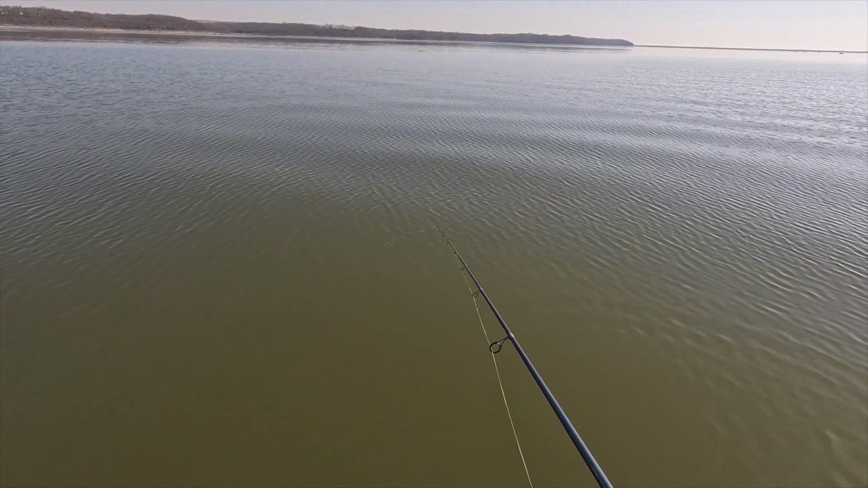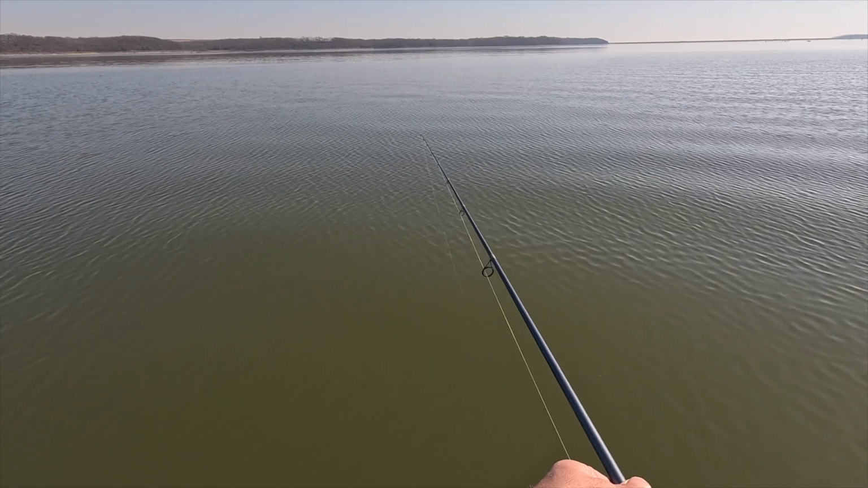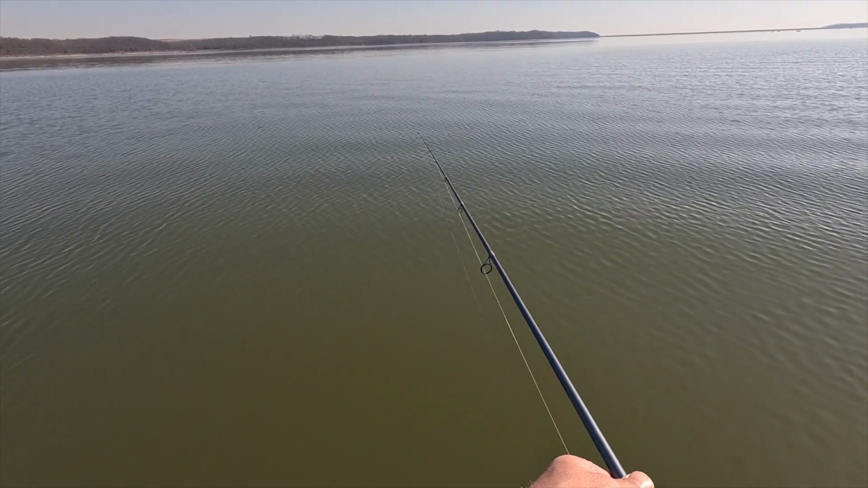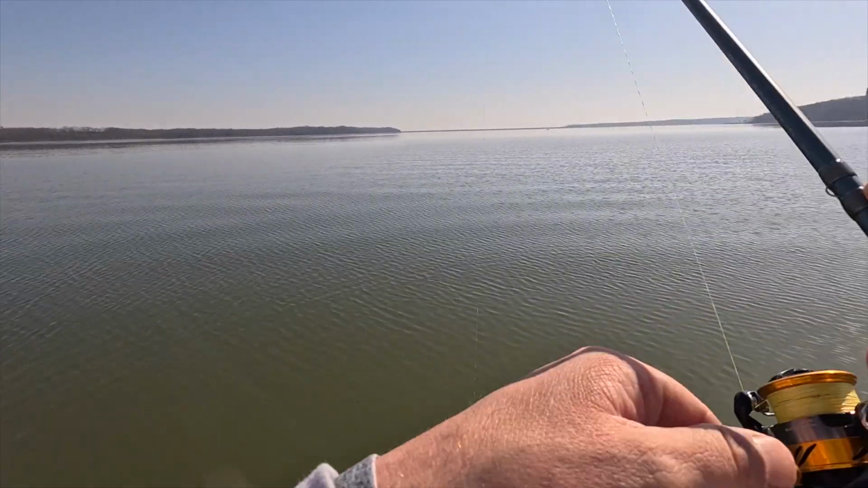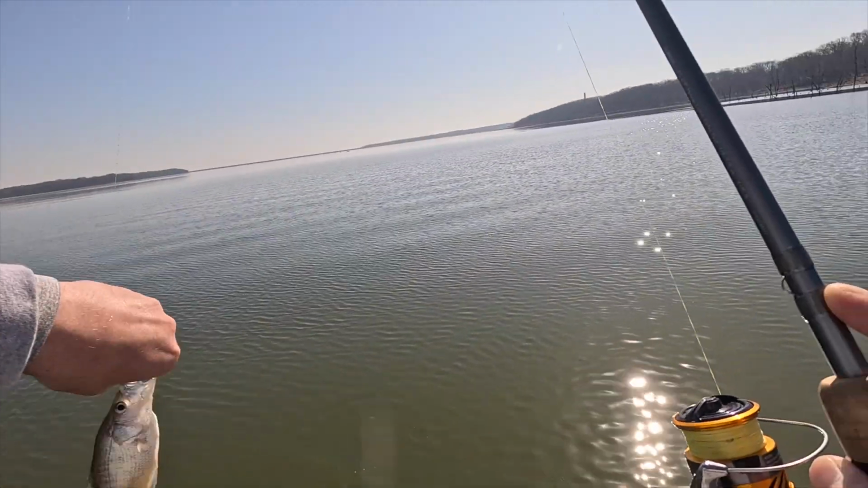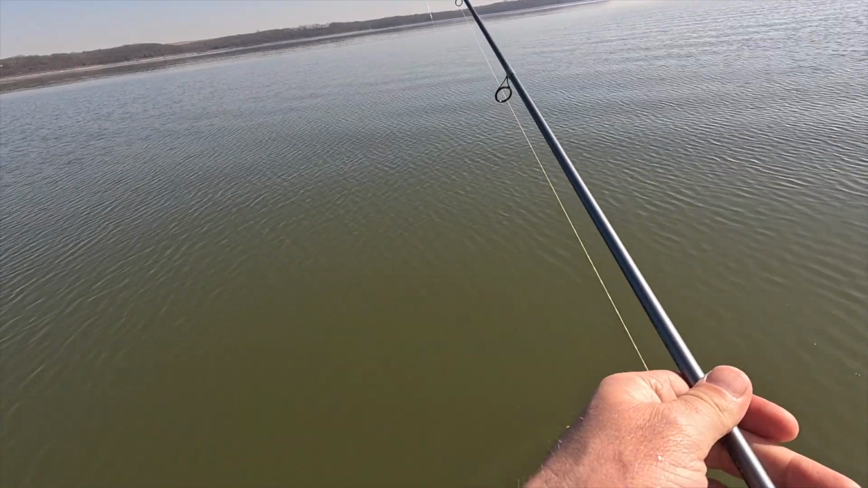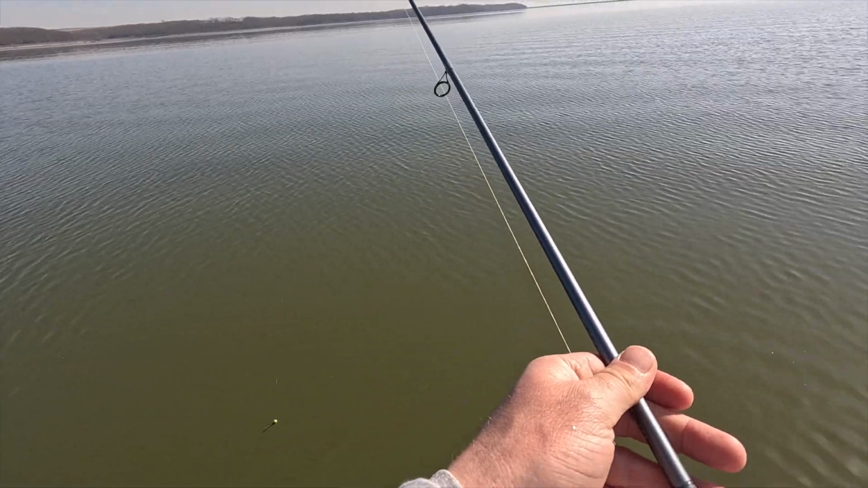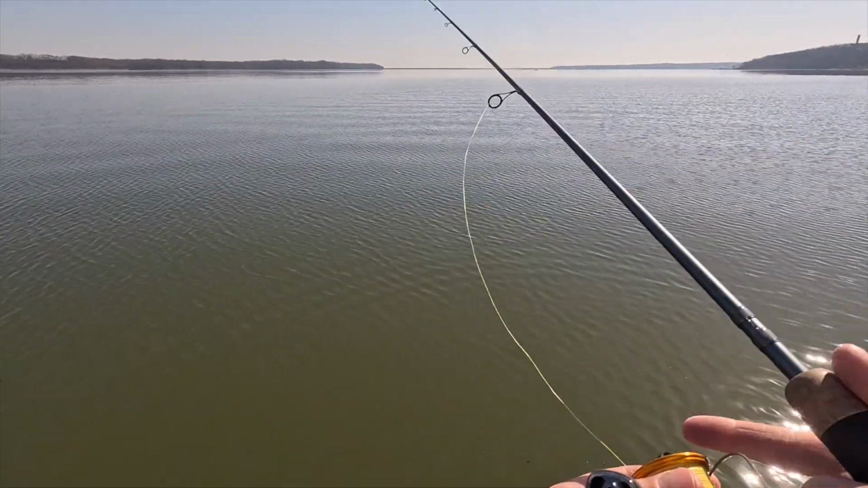I'd like to drop it right on top of these fish if I can. Got him. Another little one. I wonder if it's just shorts on this brush. There's a pile of them on there, so maybe we can just sift through these for a little bit and see what we can do.